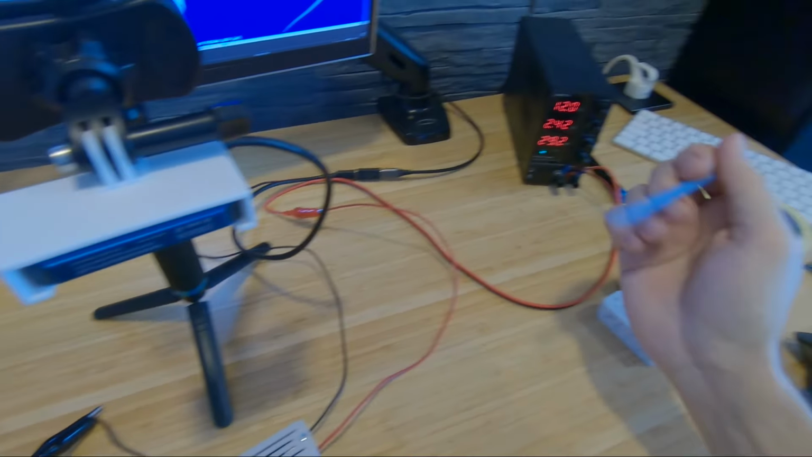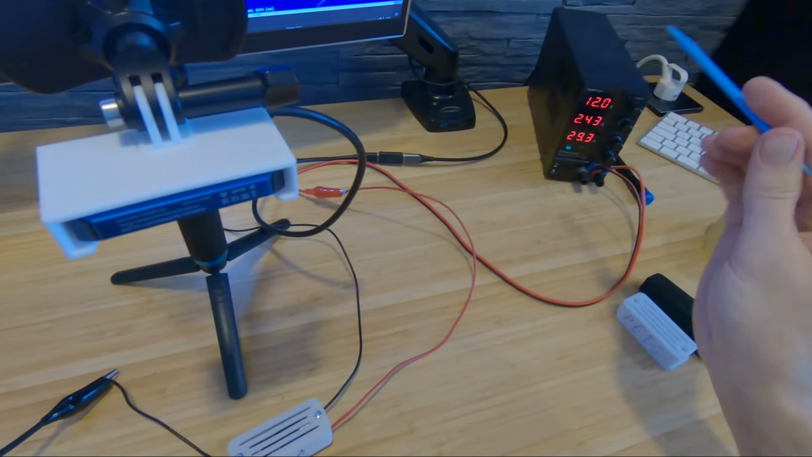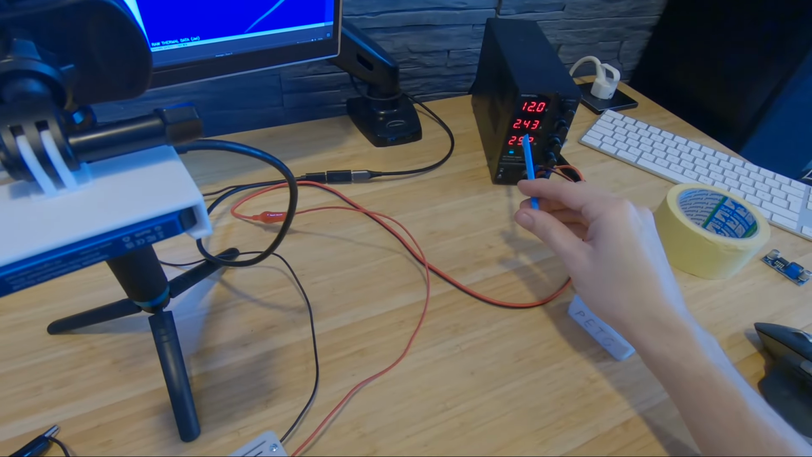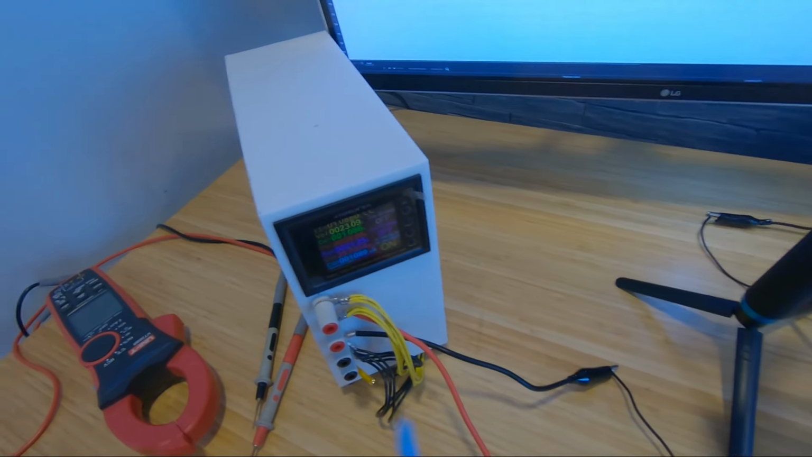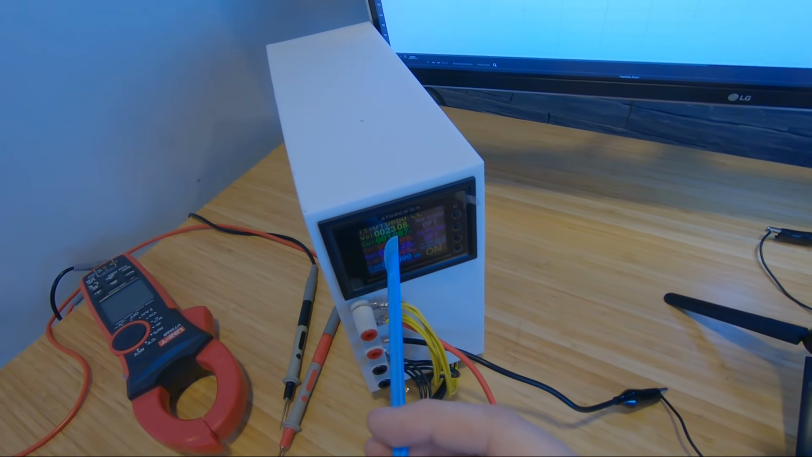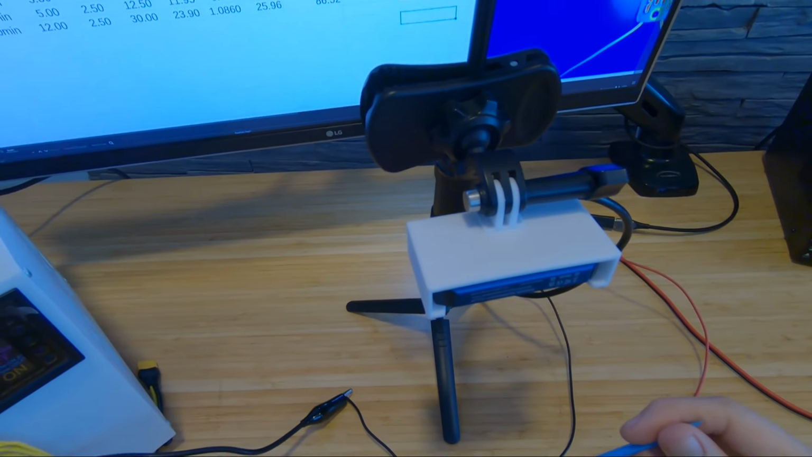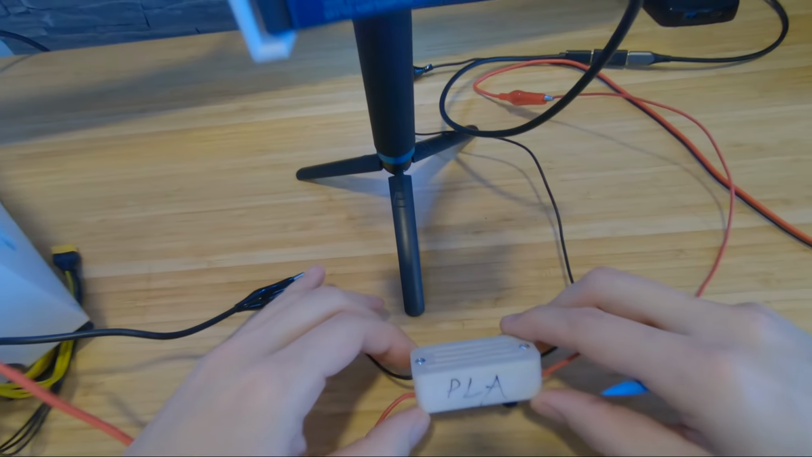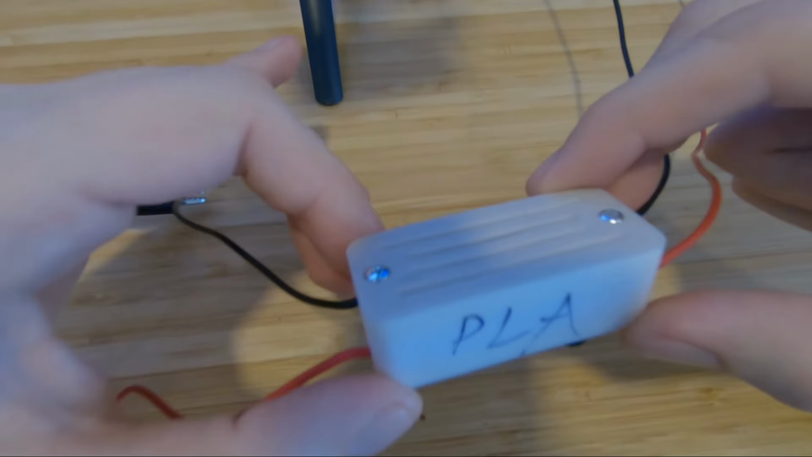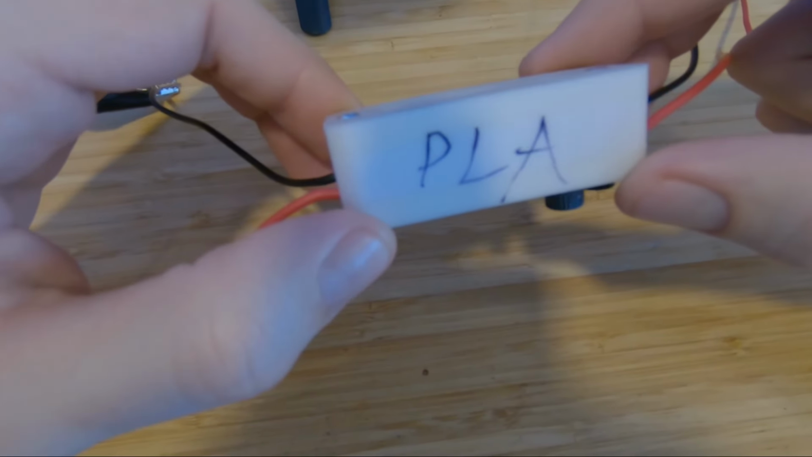After another half an hour, PLA looks bad, but first thing, we're not pulling 2.5 but 2.43, and our voltage drops to almost 23 volts, which it didn't before. That means it's much hotter inside. The case itself, I don't know if you can see it on the camera, but it's already bowed in.